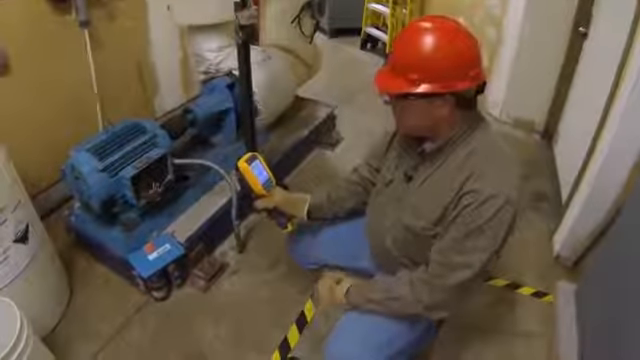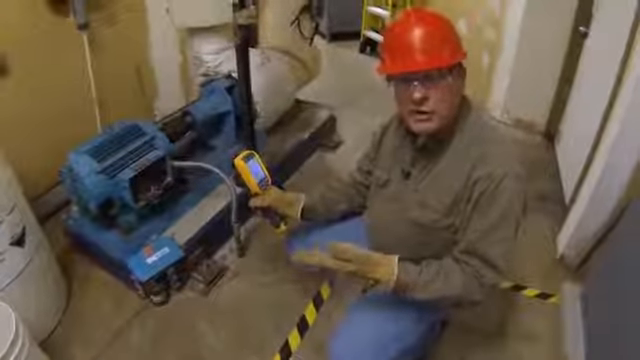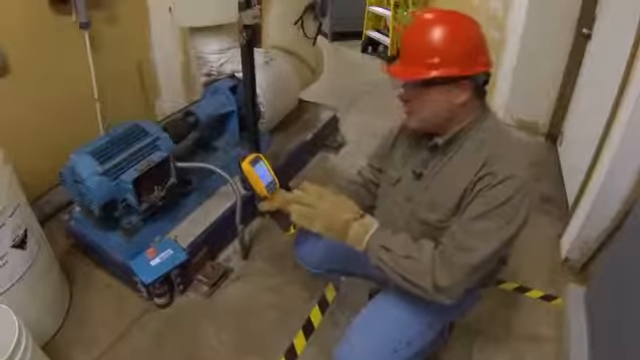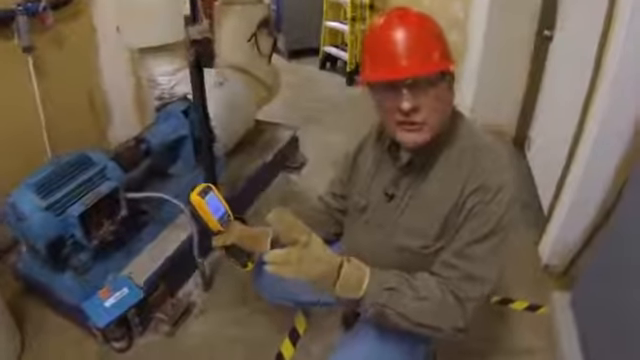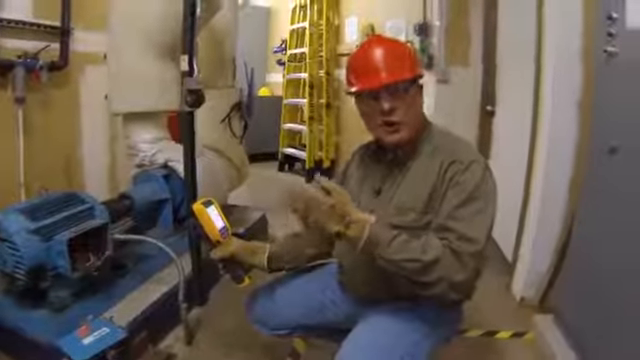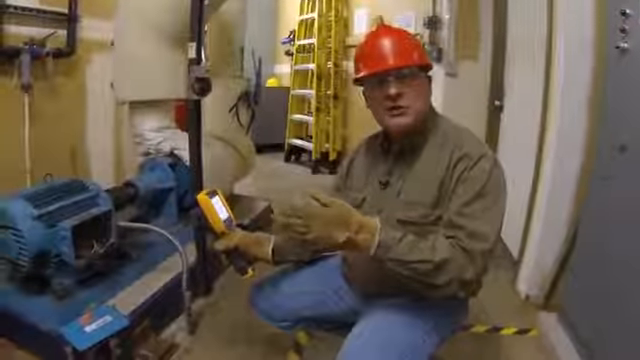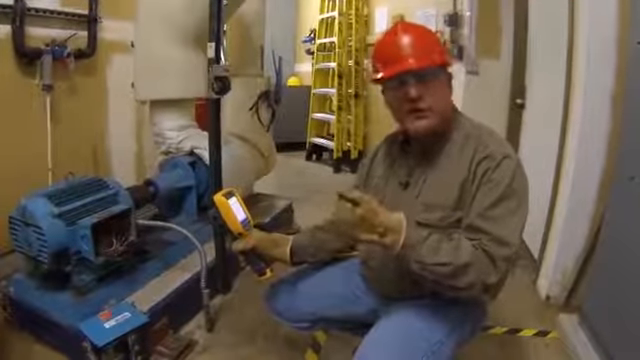I'm not seeing anything there. A single phasing motor may be operational and may be working, but you're going to see two of the phases significantly warmer than the one that was shut out. Okay, it'll be a lot cooler, and that motor will start overheating. It will actually draw more power just to try to keep running. So definitely look out for things like that.